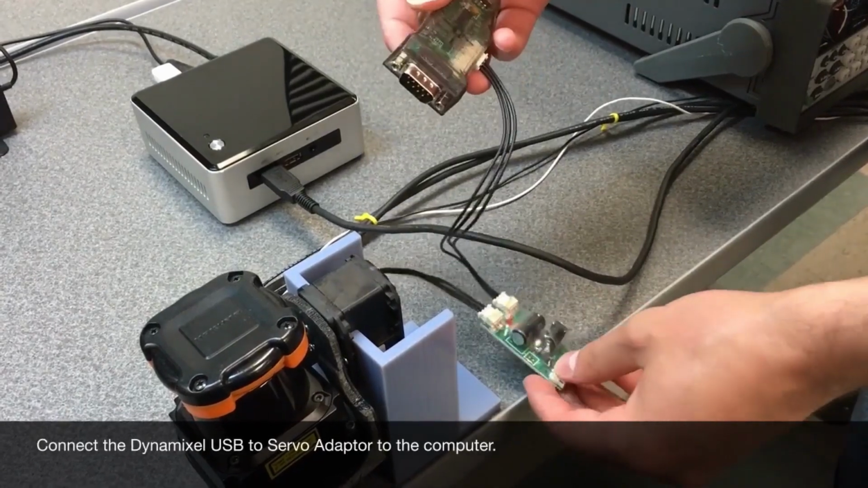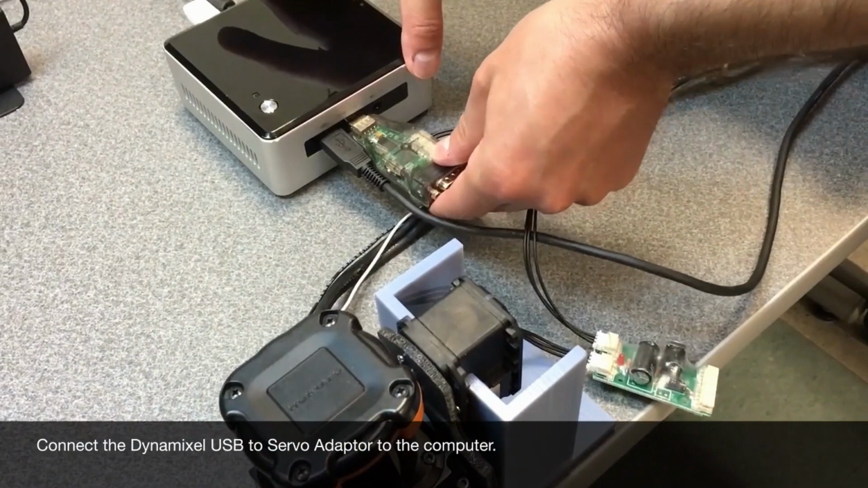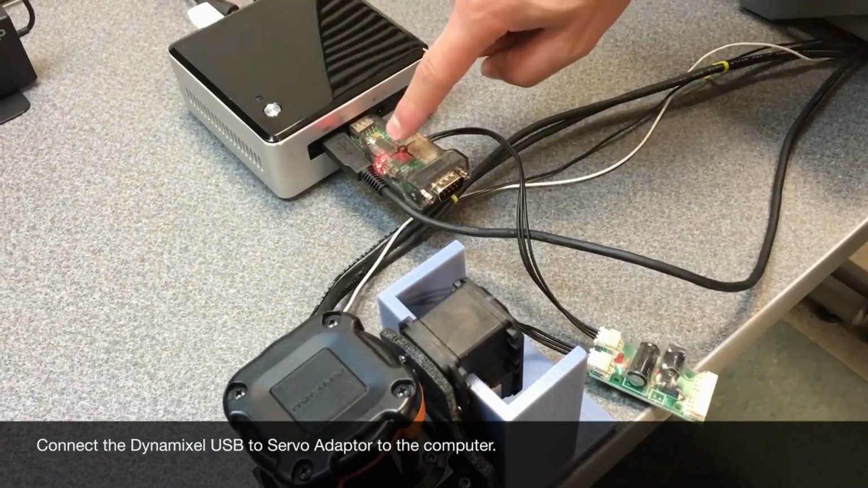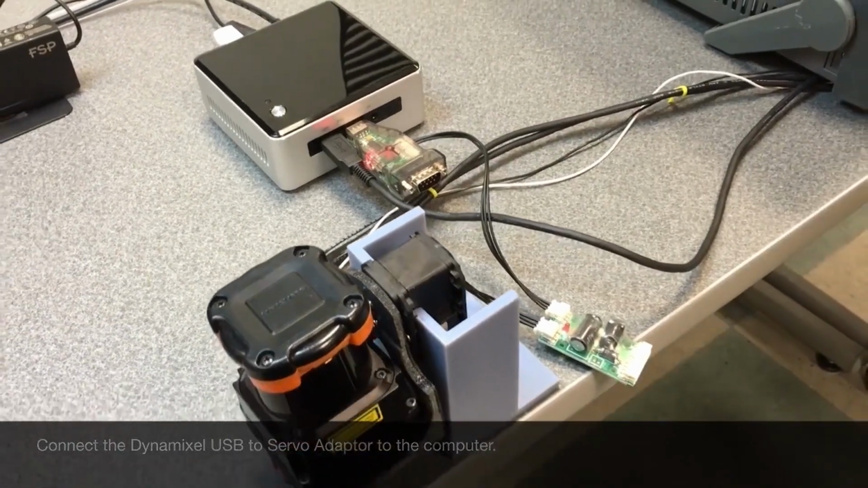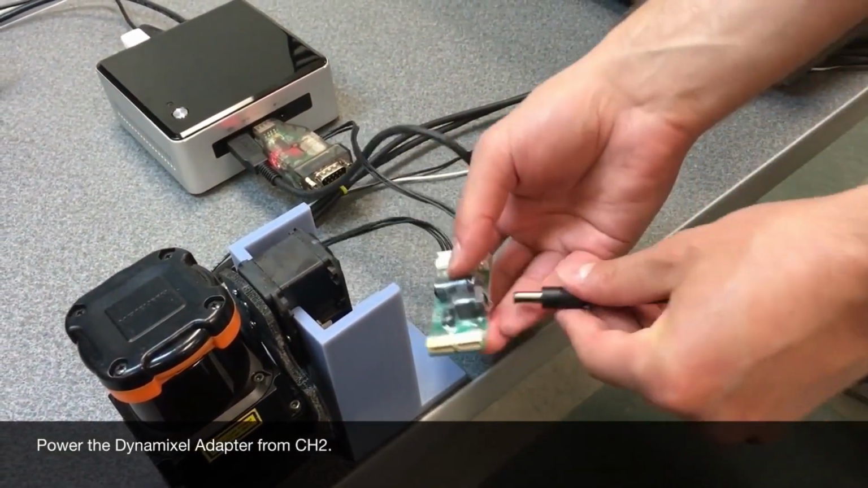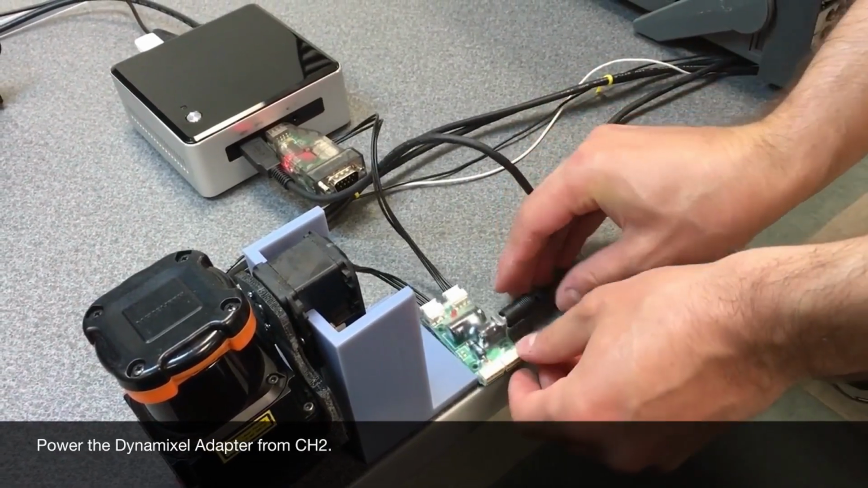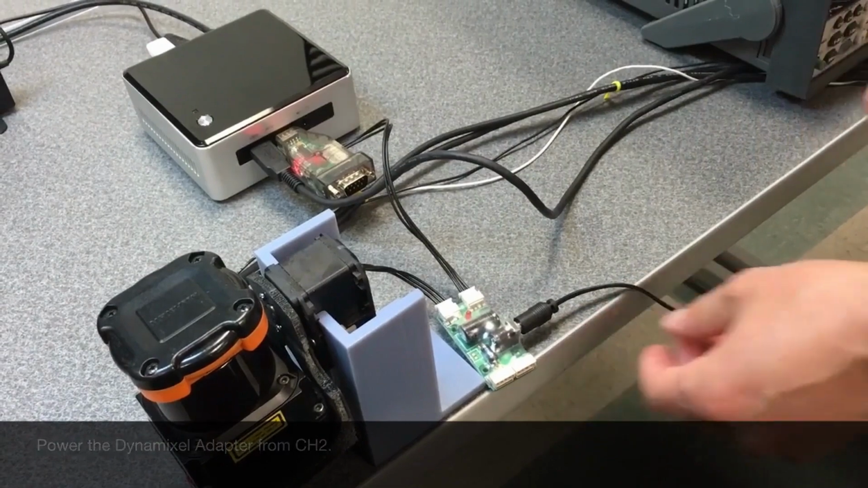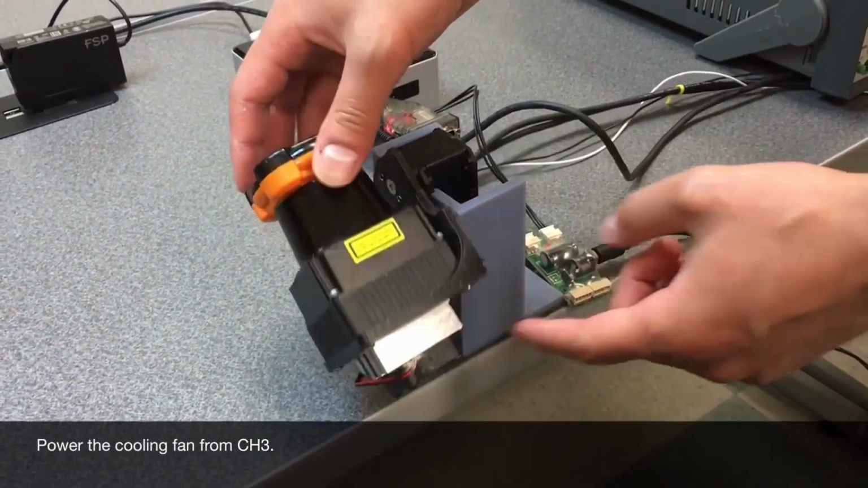Once everything is wired correctly, we are going to hook up the adapter to the computer. Note the red LED indicating that it's turned on. Next, we are going to connect our SMPS2 dynamic cell adapter to channel 2 of our power supply, which we set earlier. By the way, this is the cooling fan that I mentioned earlier.